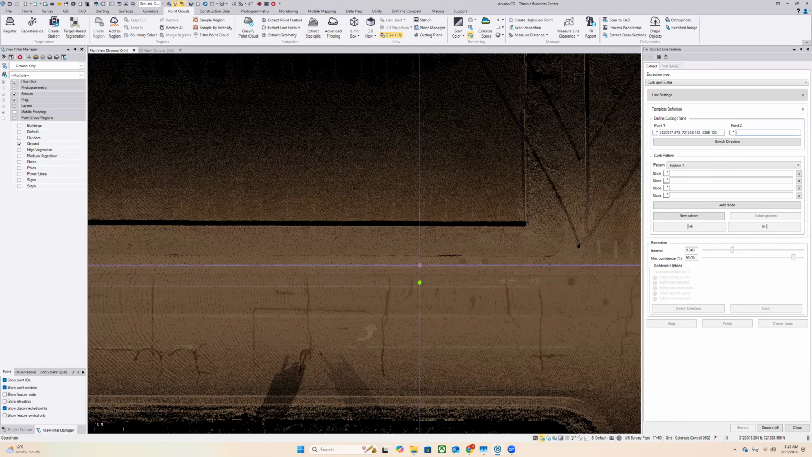Usually you want to make sure that those 2 lines are perpendicular to your curb, so this reduces the number of unnecessary scan points that need to be processed. But overall, it should speed everything up when the extraction happens.